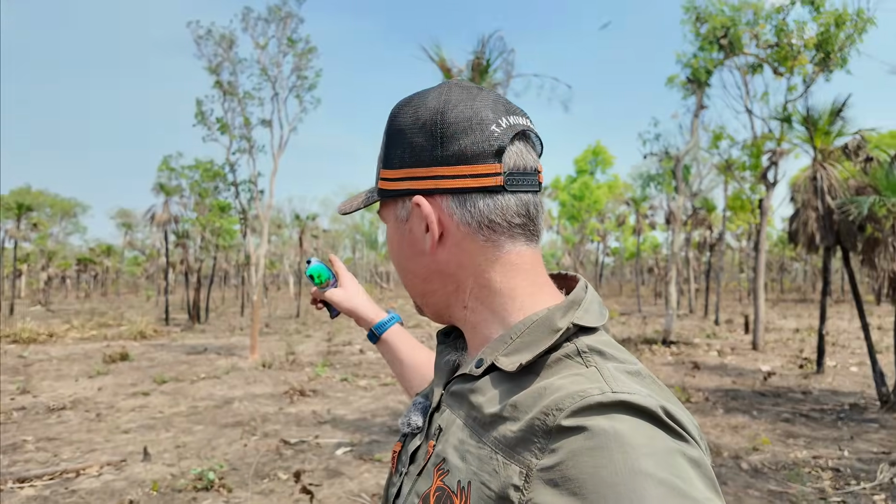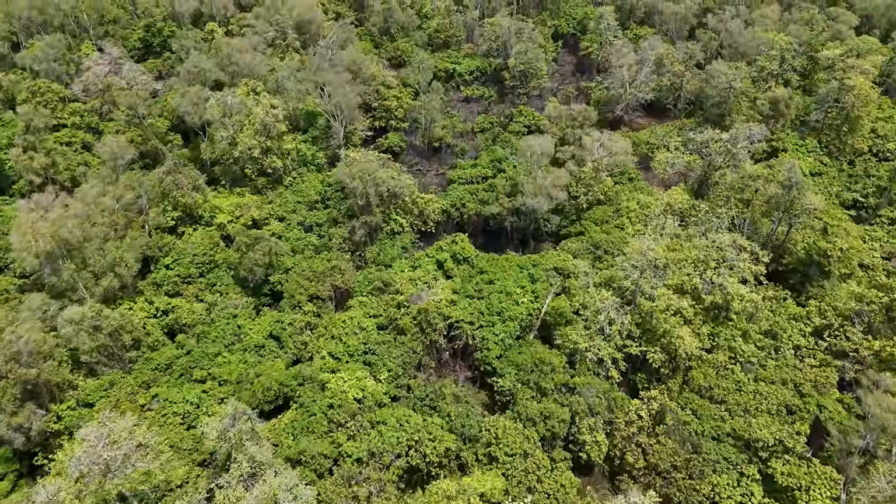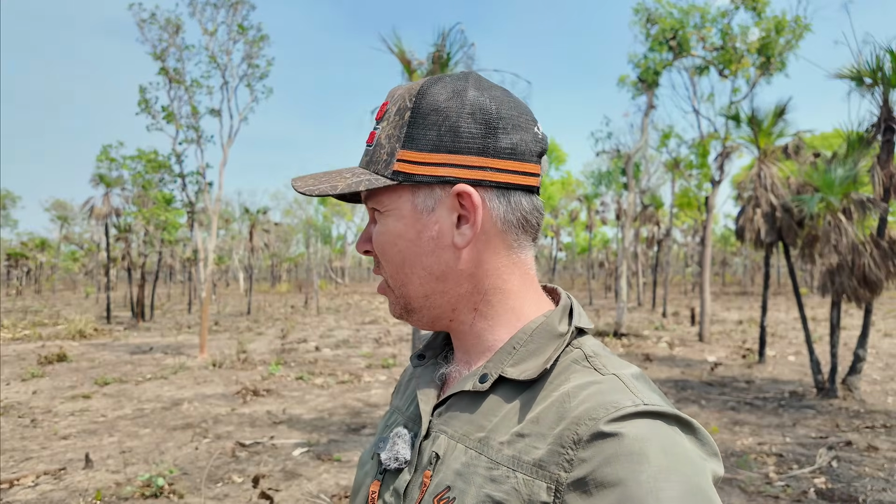We've come down into this country today to look for that buffalo that I shot right on dark last night. He's ran down into a whole heap of really thick cover. The first shot decked him, and he got up, head down, charged off into that thick cover. We did think he'd be just in there, but there's just too many spots for him to hide in there.